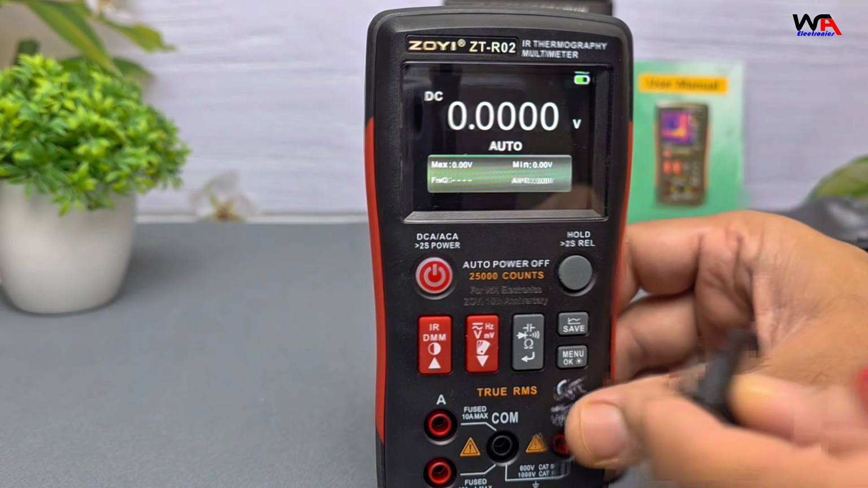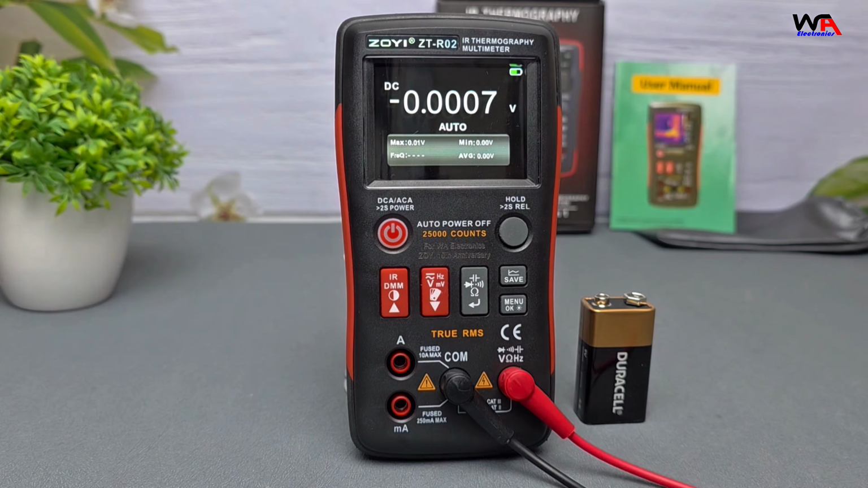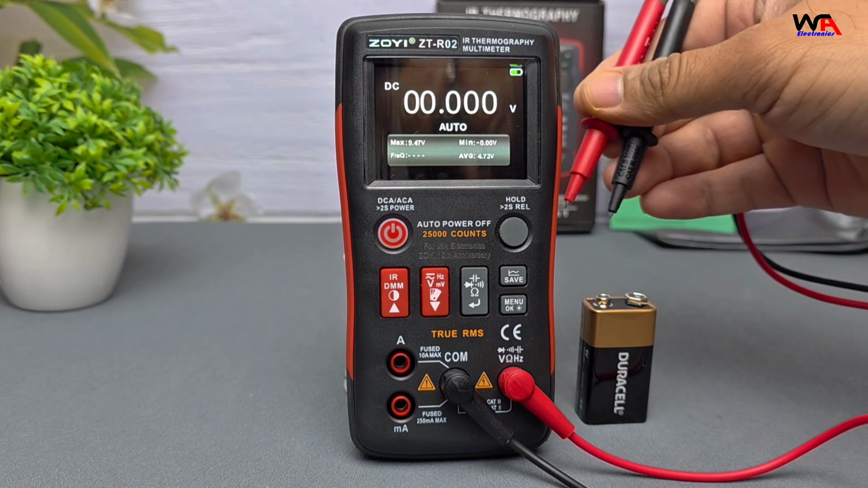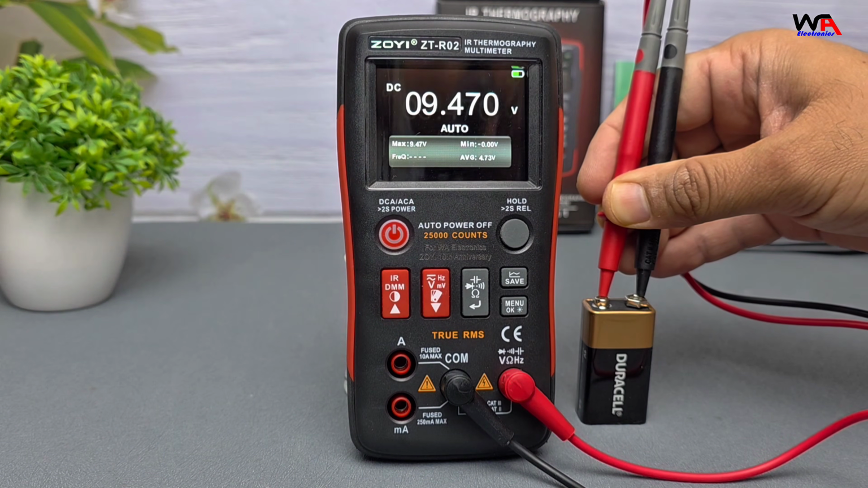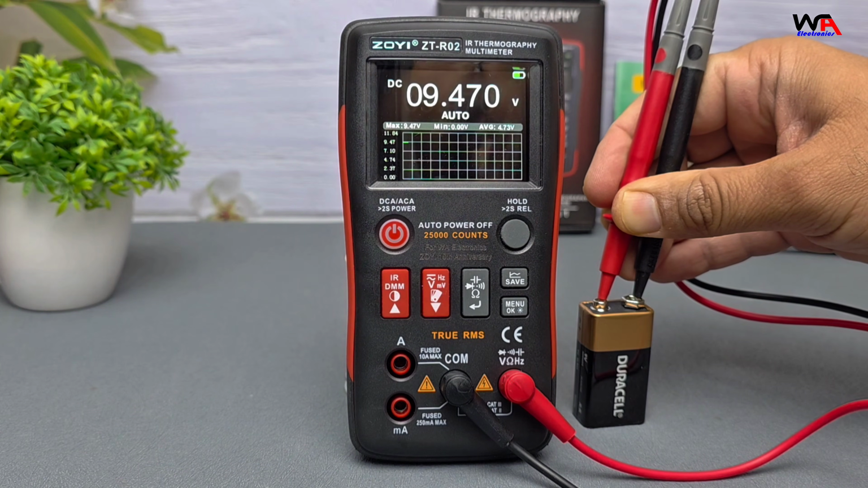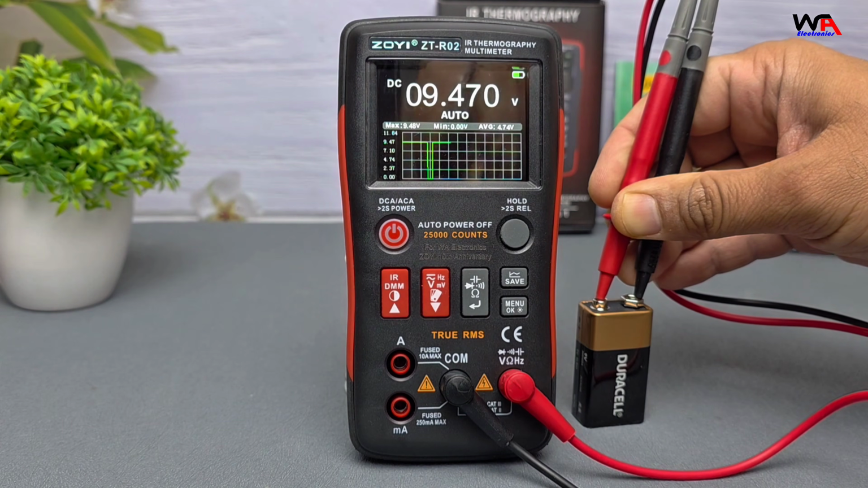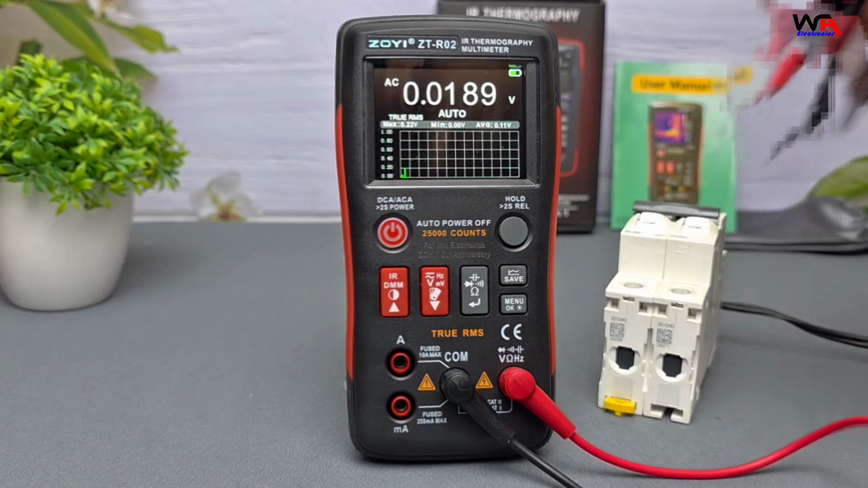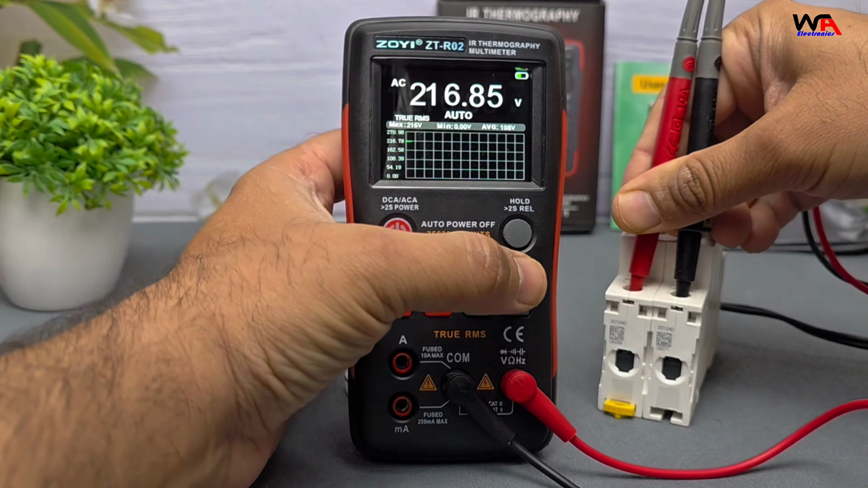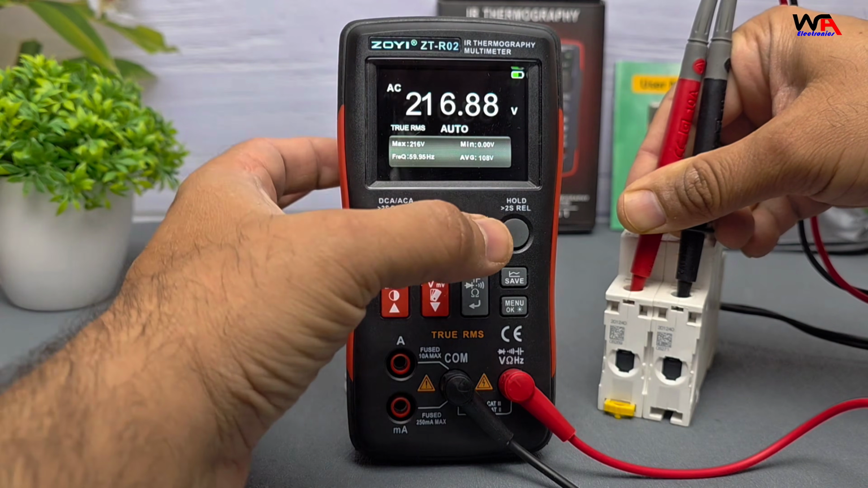Now let's test all the multimeter features one by one. DC voltage test, up to 1000 volts. On a 9-volt battery, we get a clean 9.4-volt reading, perfect for automotive work too. AC voltage test, up to 750 volts. AC voltage test shows stable reading around 216 volts, which is accurate and quick.